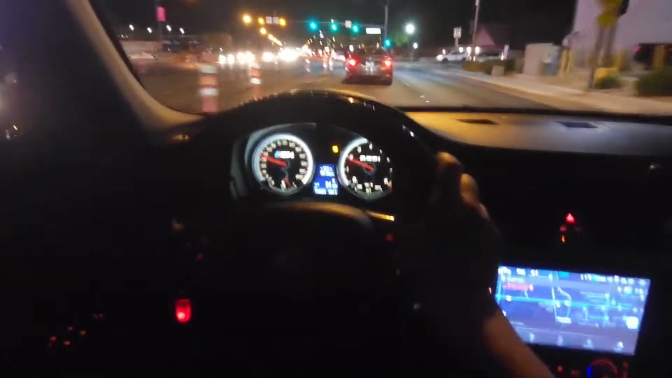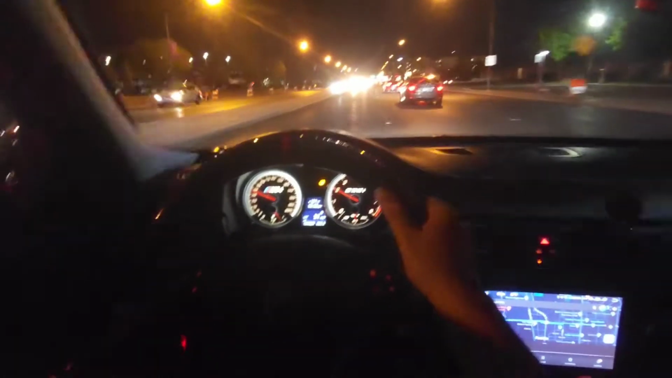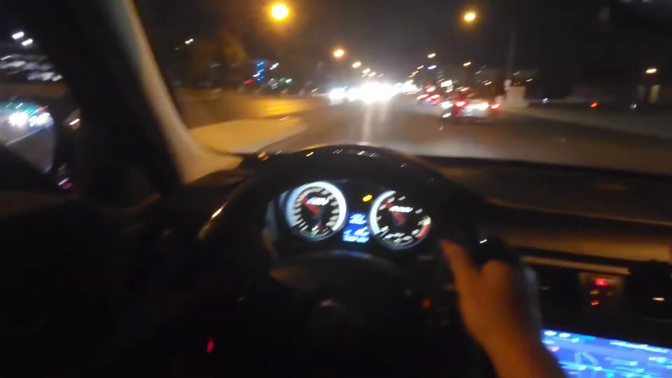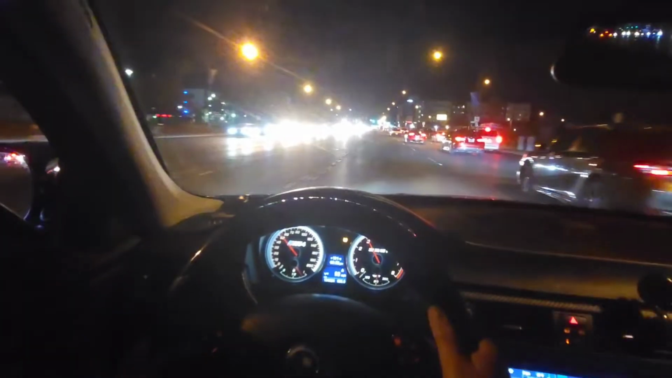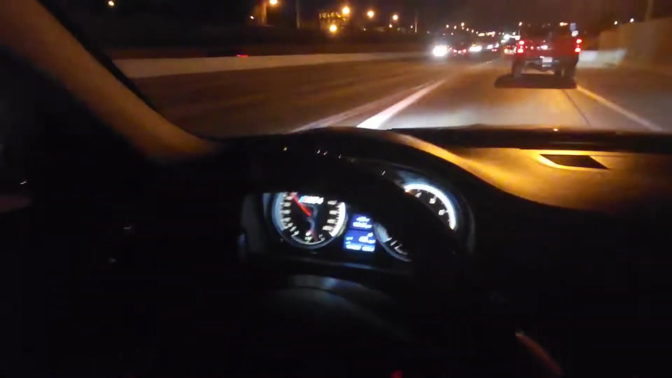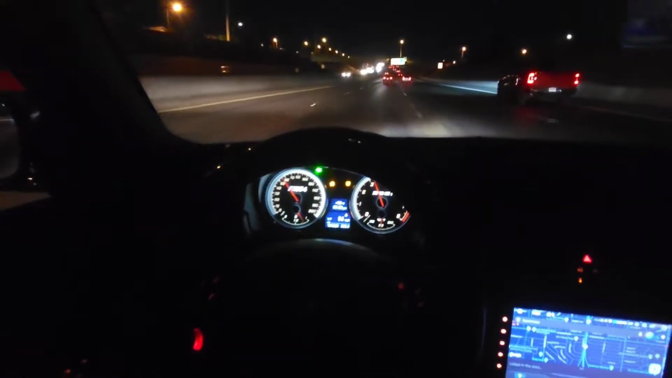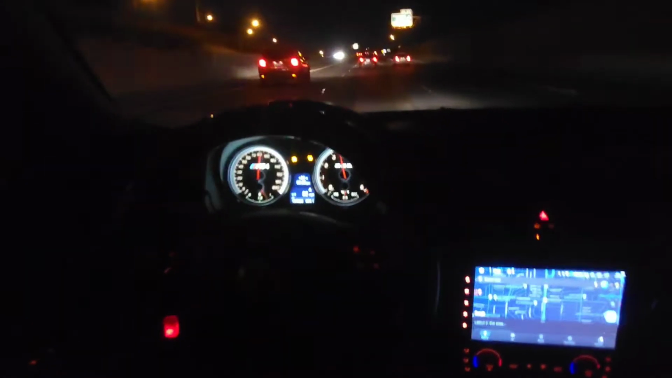Nowhere to hit the gas here. I mean, I guess I can right here. So I'm in third. I think I'm going too slow. See if I have any room to hit it. I don't think I held it down long enough.